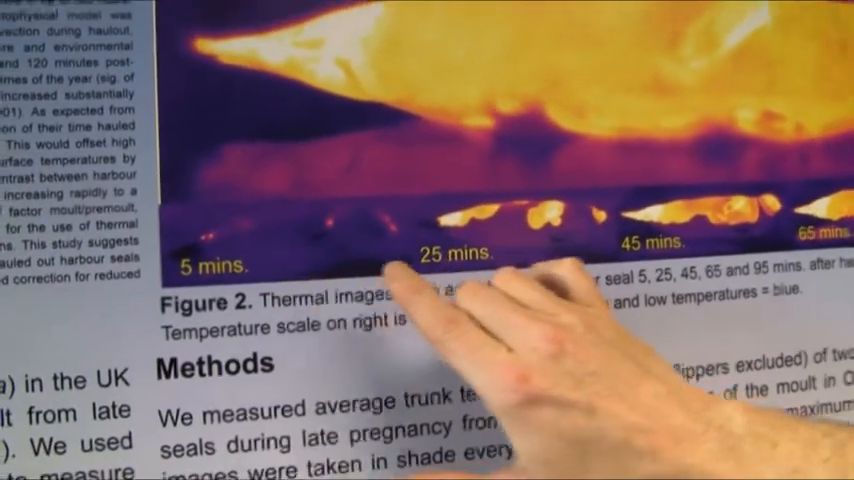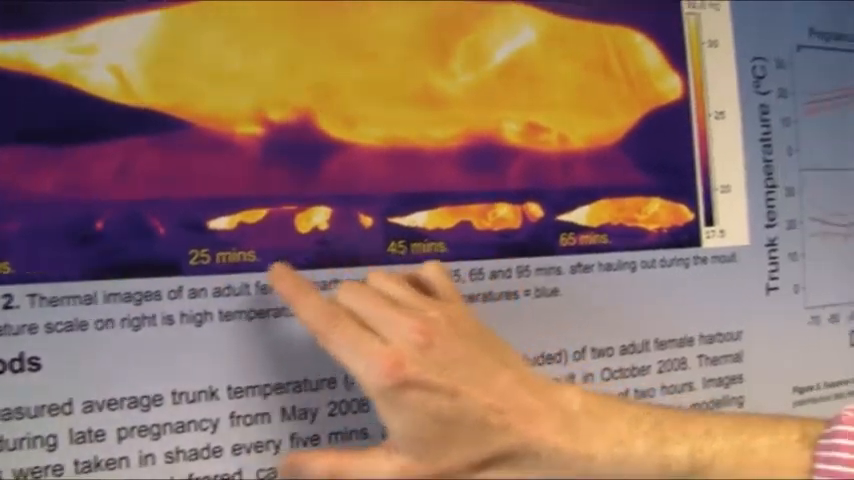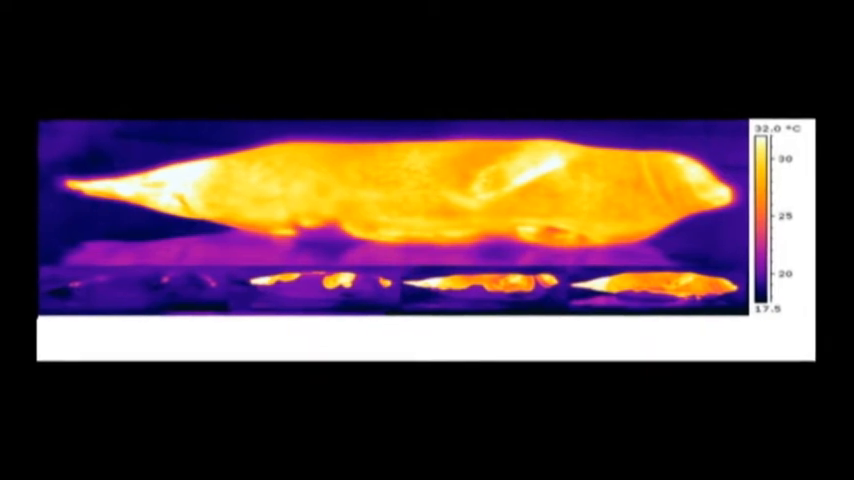And so as the animal has just emerged from the water, it's almost at the same temperature as the background, but as it warms and as it dries, you can see these distinctive thermal patterns as it starts to circulate blood to the surface of the animal.